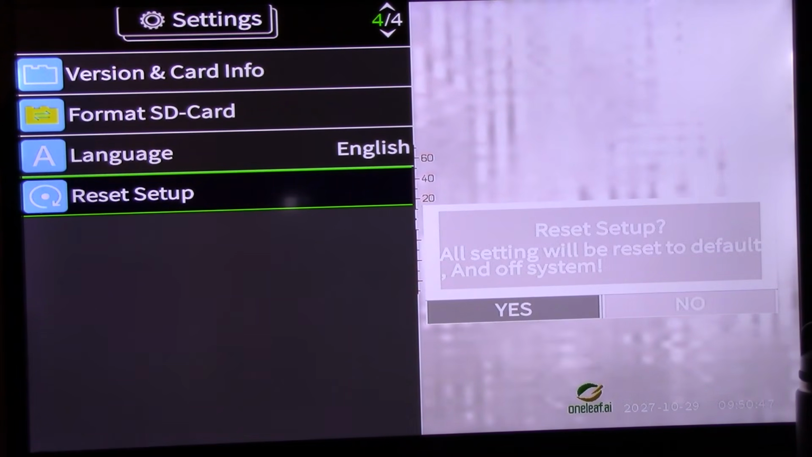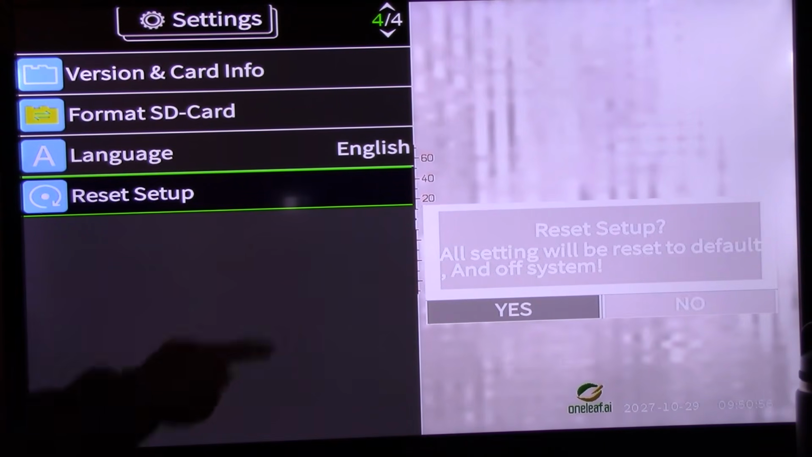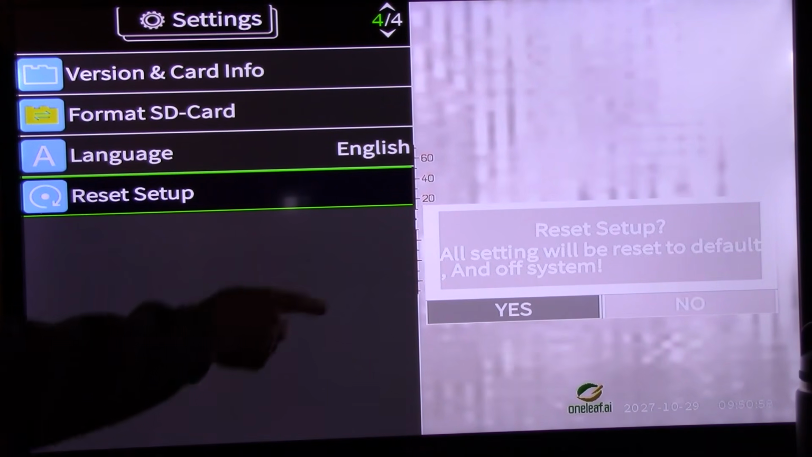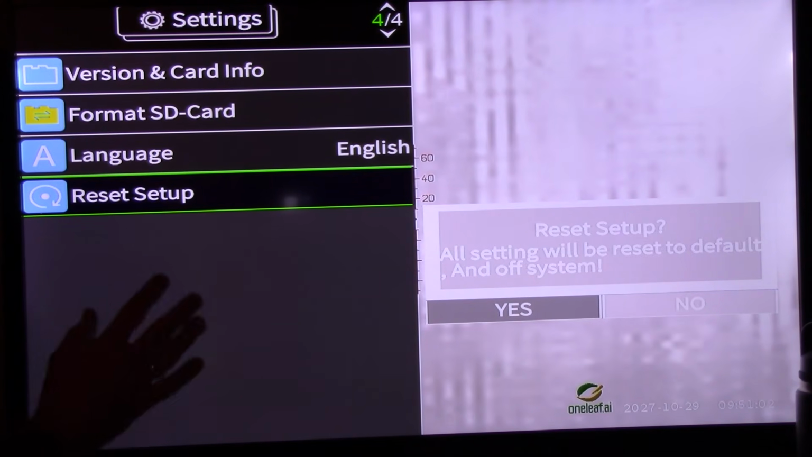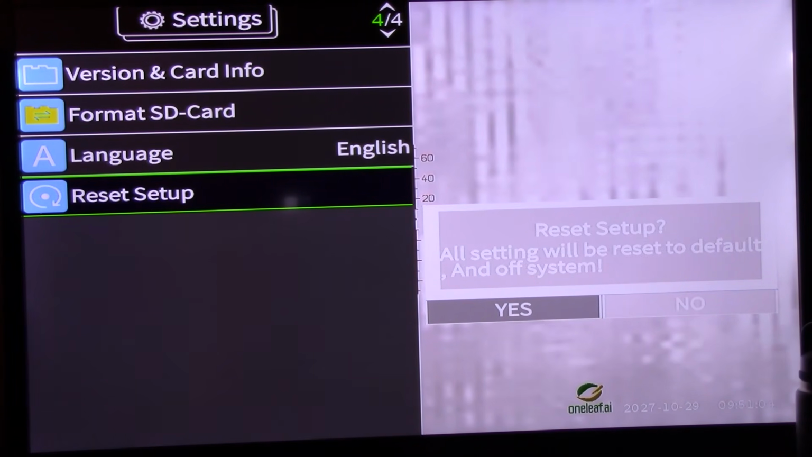It's kind of ghosted out. It never does show up bright like every other one did. At one time I had all the controls on it, and I don't know what I did, but it wasn't a very good looking picture. I just went and I found this. I hit the yes, boom, I went back to factory default settings. Everything is fine and dandy. Very, very important. All right, let's get out of this menu.